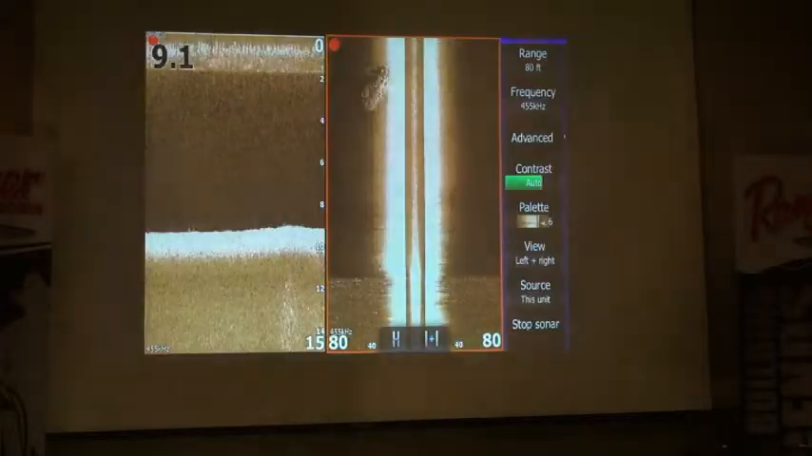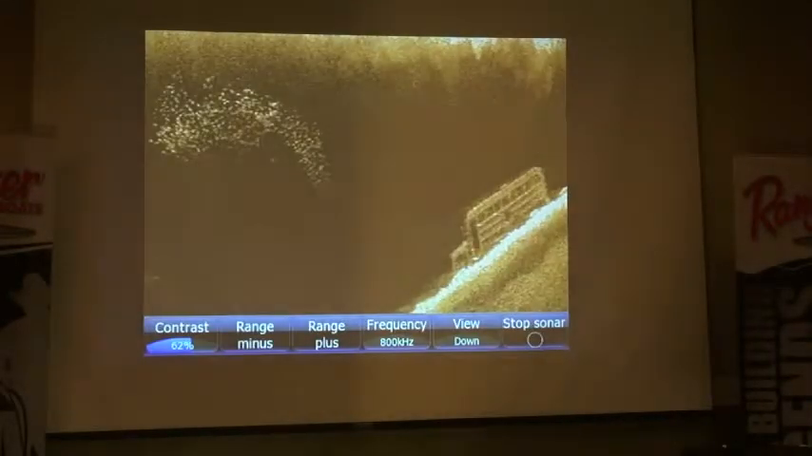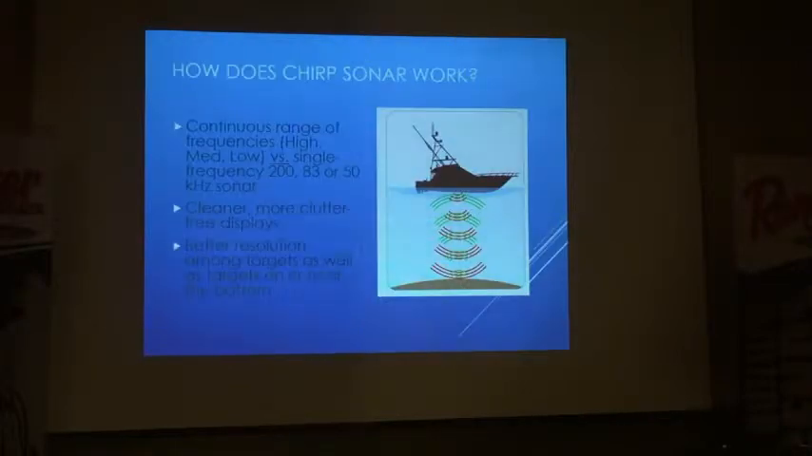So I'm just going to go over real quick some of the newer technologies. We kind of talked about chirp just for a second there. What chirp is, basically, is a compressed high intensity radar pulse. It utilizes many different frequencies at the same time, puts them in your unit, and returns them back into one image, which gives you the best of both worlds. Most Lowrance, Humminbird, and other units are going to chirp just because it gives you that more crisp, clear picture and better target separation.